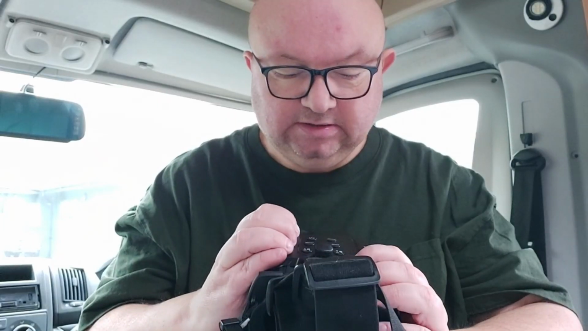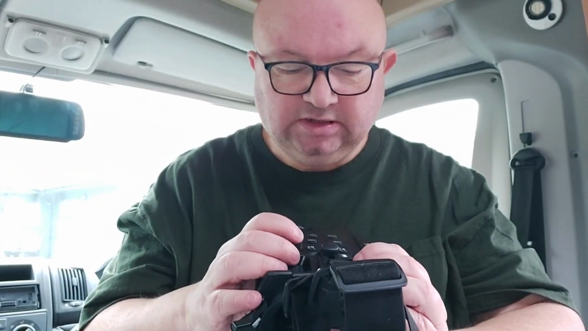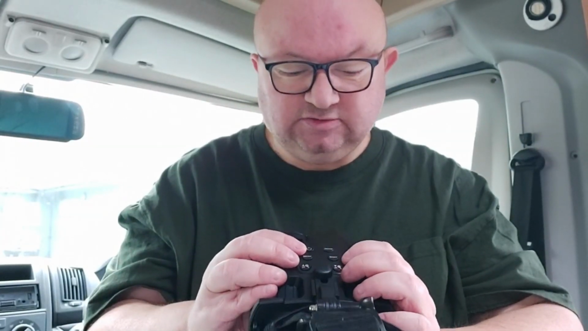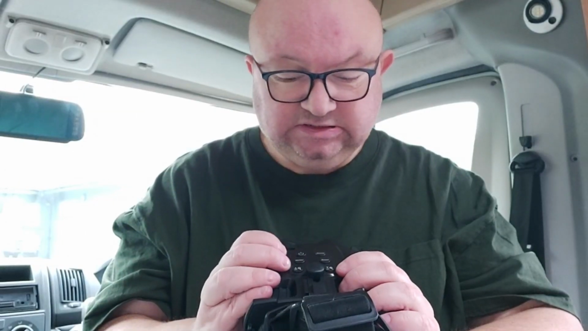So, buttons: standby mode, so night vision or day vision; menu, so you can access the menu for changing dates, wiping the card and stuff like that. In the shot type, you can have a photograph, you can have a video, and you can also have a review of your shots and videos. So nice and easy, straightforward.